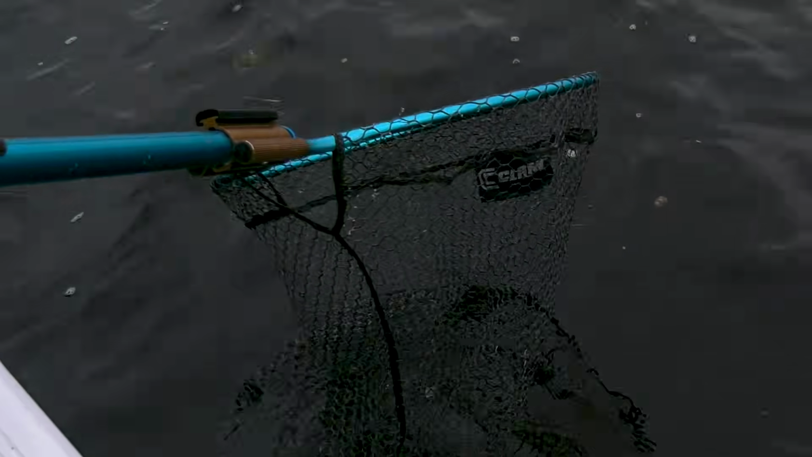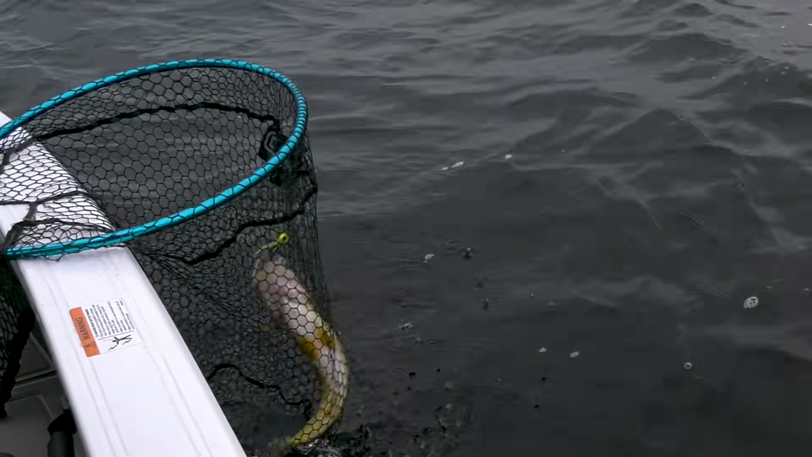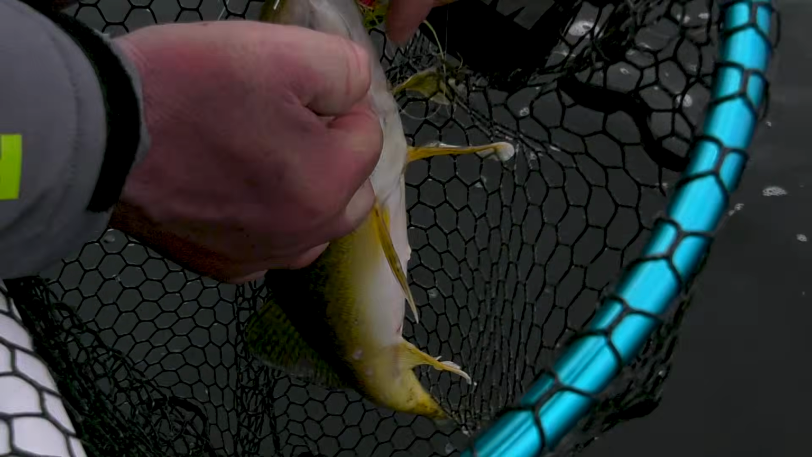Just a feisty one. Oh yeah. Thank you, sir. Look at this, the first fish that wasn't caught on the stinger today.